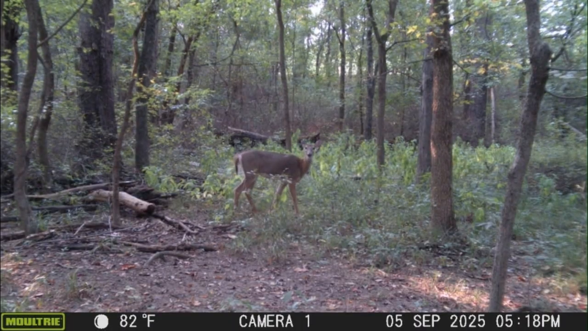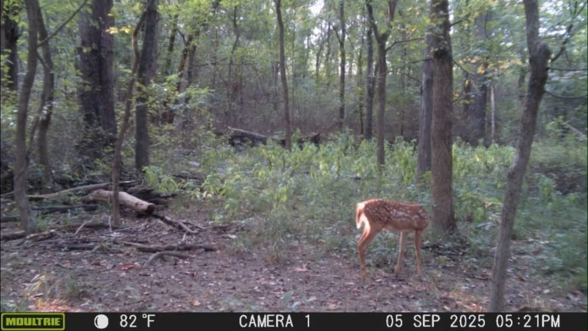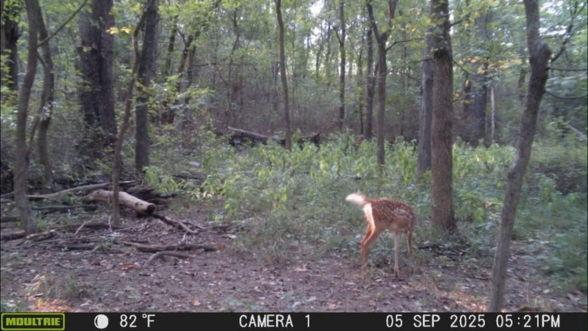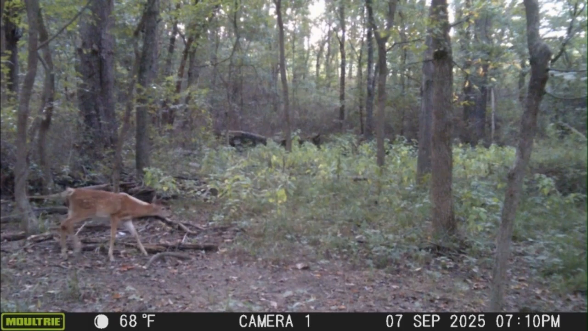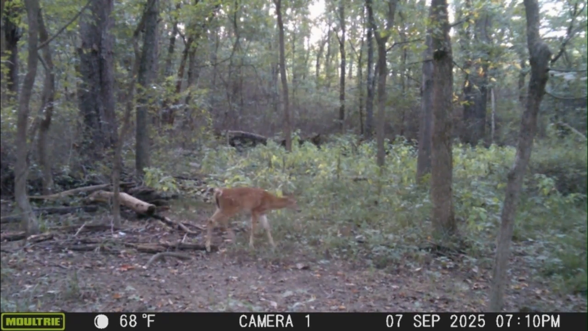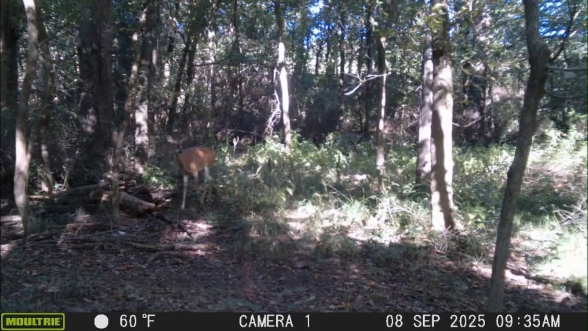And I was really shocked at the amount of movement that there actually is just on this one camera. Now the safety zone's probably 50, 60 acres. And this camera's only covering 50, 75 feet in front of it. So if there's that much movement at this spot, how much is moving in the areas that I don't have covered?